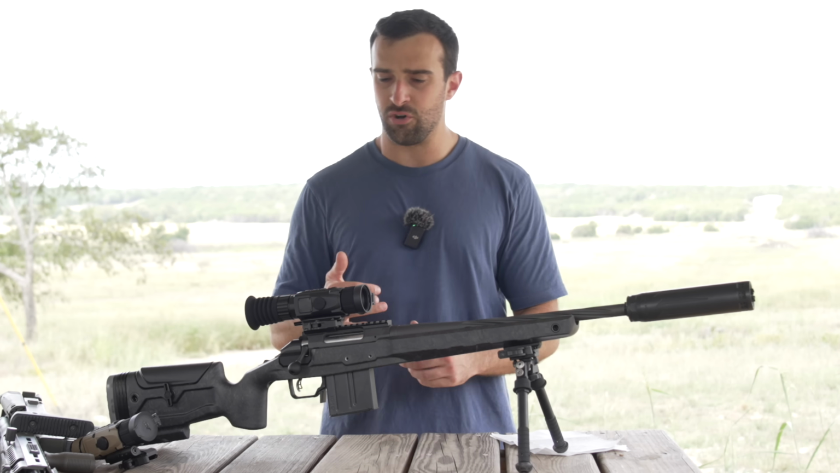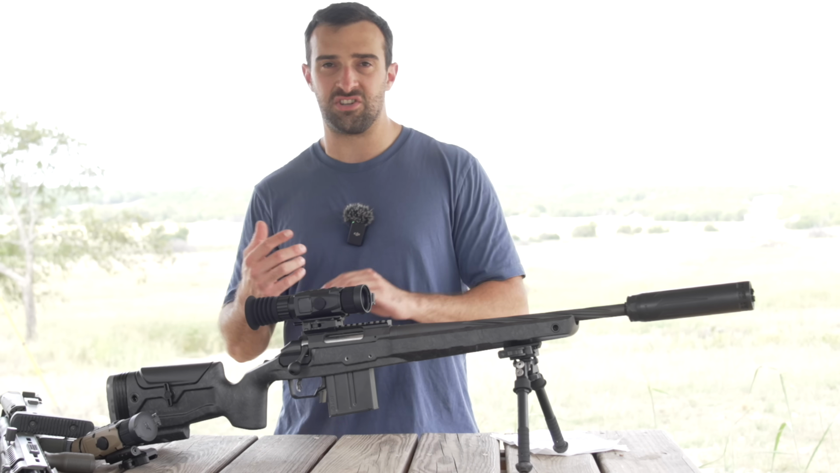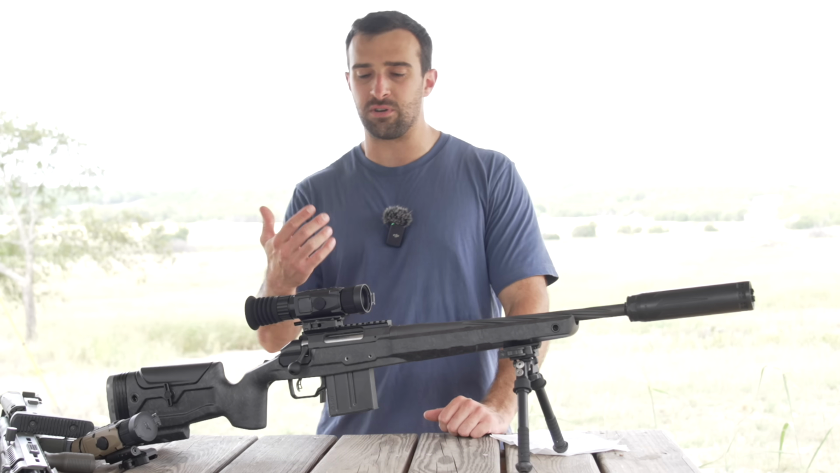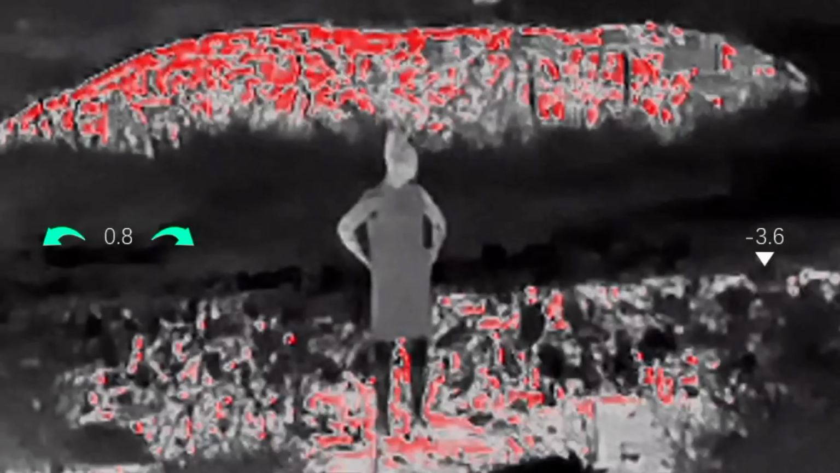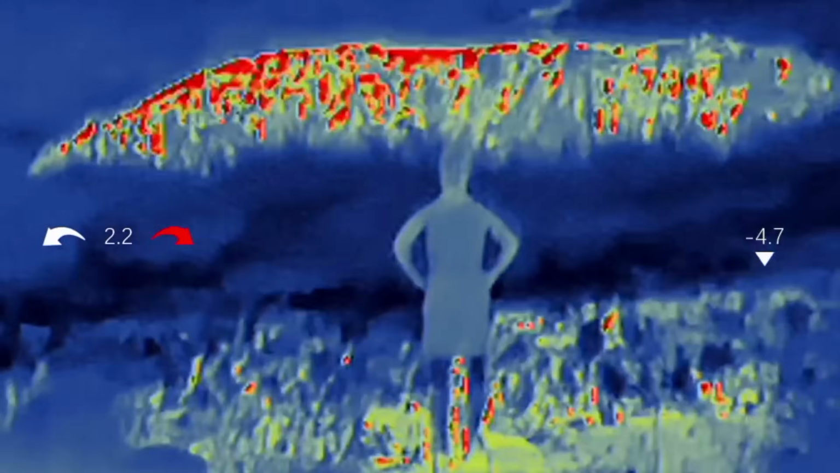Quick little note with that. Cool thing, if I'm talking about image quality on a day scope or even night vision, I can't show that to you guys because it doesn't record. In this case, you guys will be able to see that. I would say you see 95% of it. In person, it always does look that little bit better to me rather than like that screen recording. But you guys will get pretty close. You guys will see what it looks like because of the screen recording. 32 gigs of built-in memory as well.